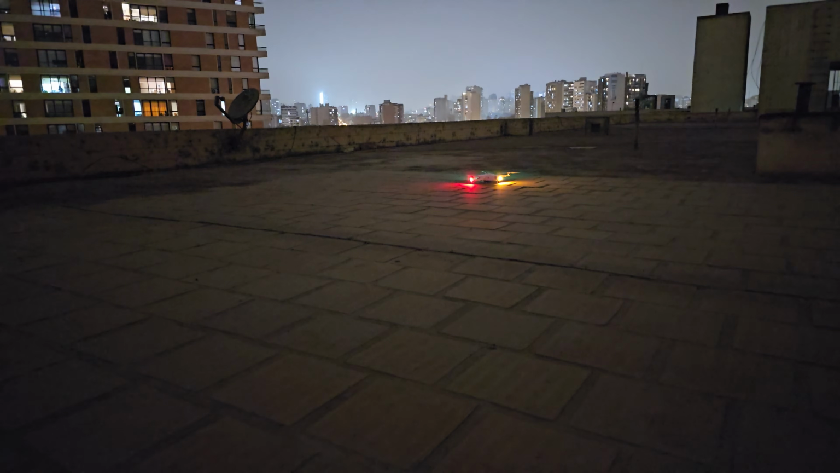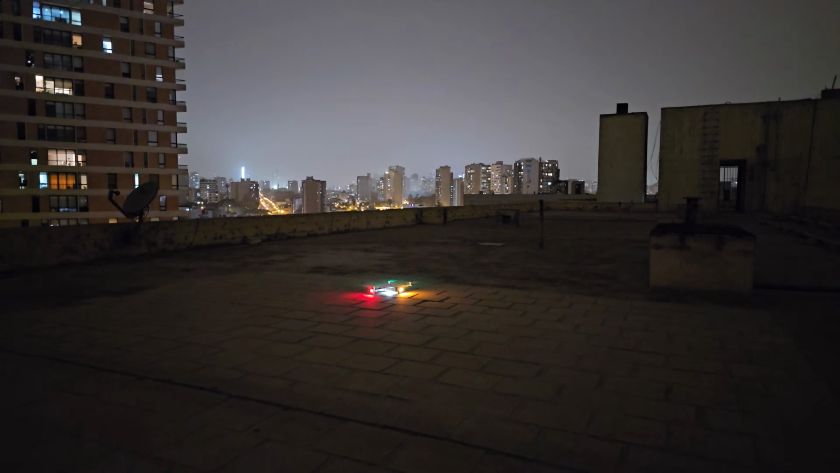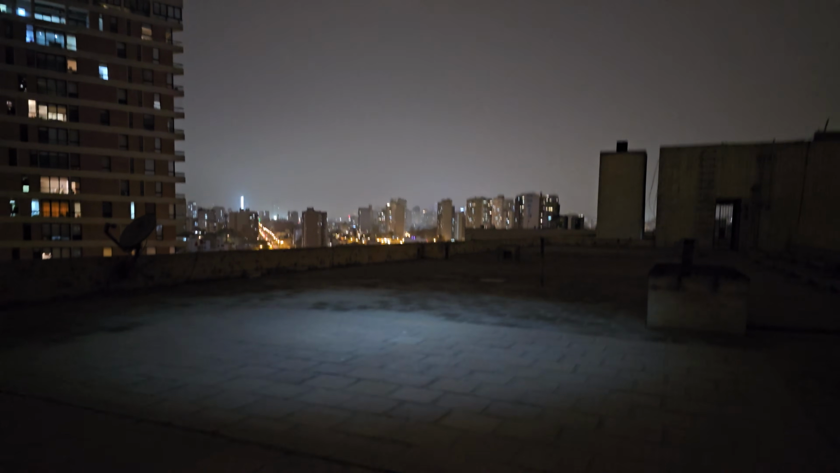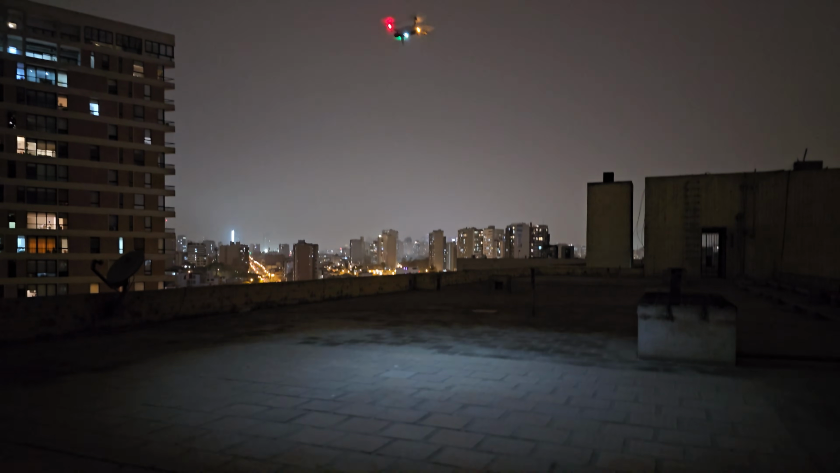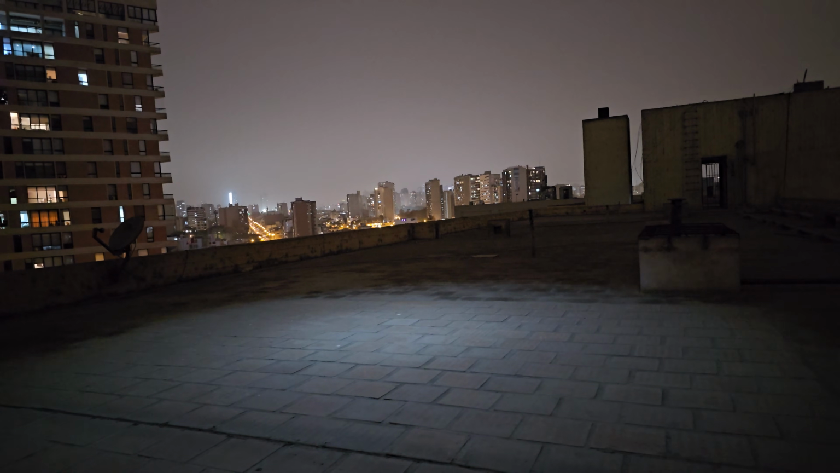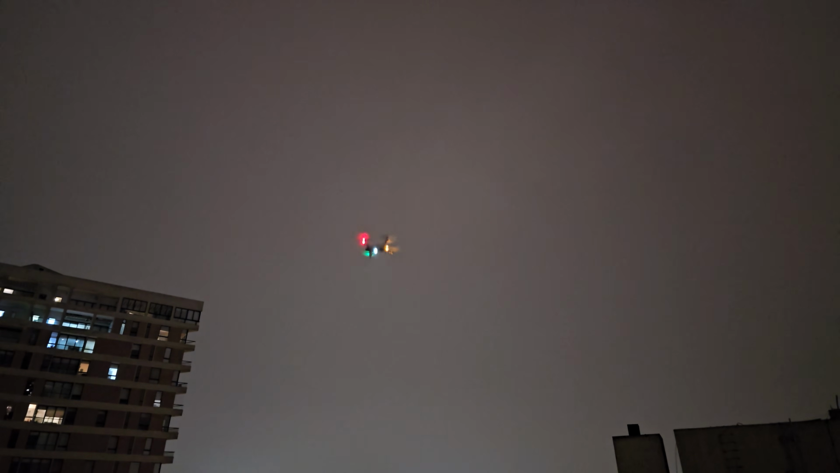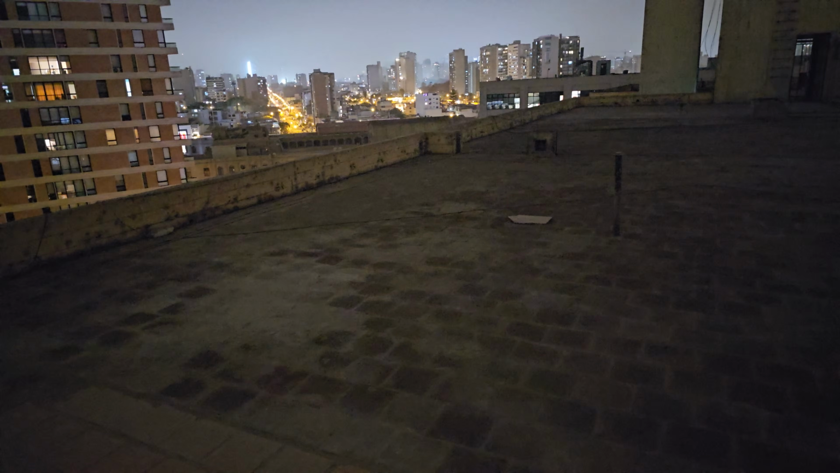Now let's see some nighttime recording. When you take off at night, you have this nice strong light on the bottom, a huge LED light. When you take off, it will automatically turn on. And when you go beyond a certain distance, it will also automatically turn off. It's just to help landing for the proximity sensor on the bottom. And it does exactly the same when you are returning, of course.